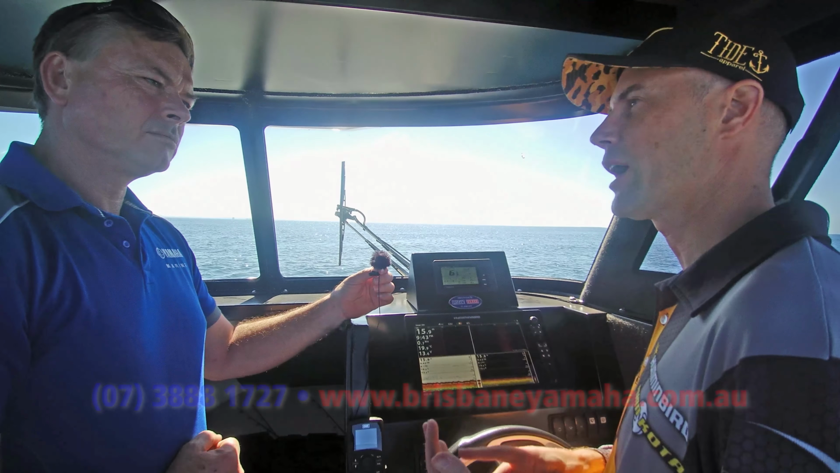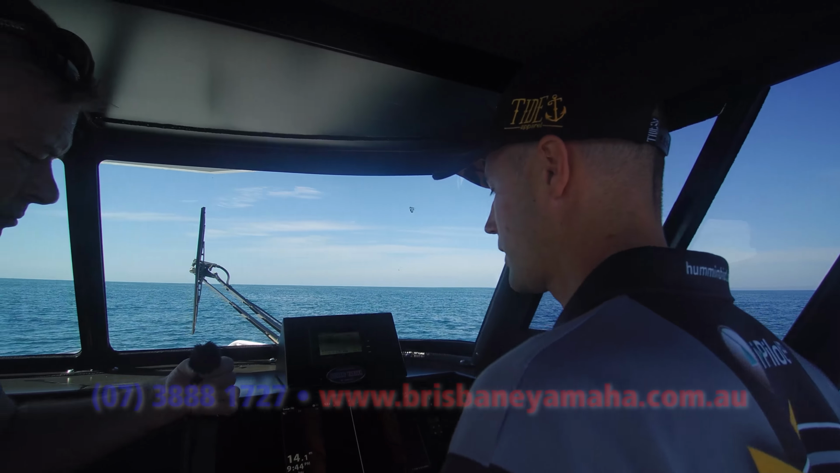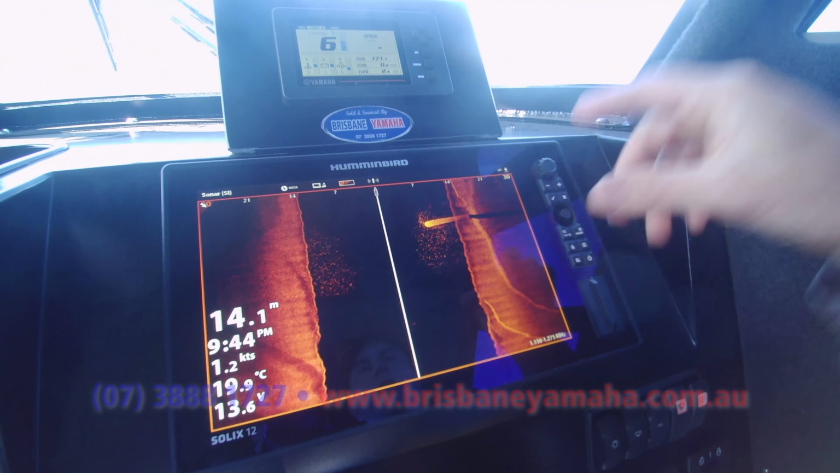I can see the beacon. Now show me here. So if you were coming up, what do we see here? Okay, so we're seeing bait fish underneath the boat. This is actually underneath the boat, and there's that pylon out to the side. Now we know that it comes up out of the water by the length of the shadow. If the shadow was right next to it and lying on the bottom, it'd be lying on the bottom. Whereas at the moment, the shadow comes up out of the ground.